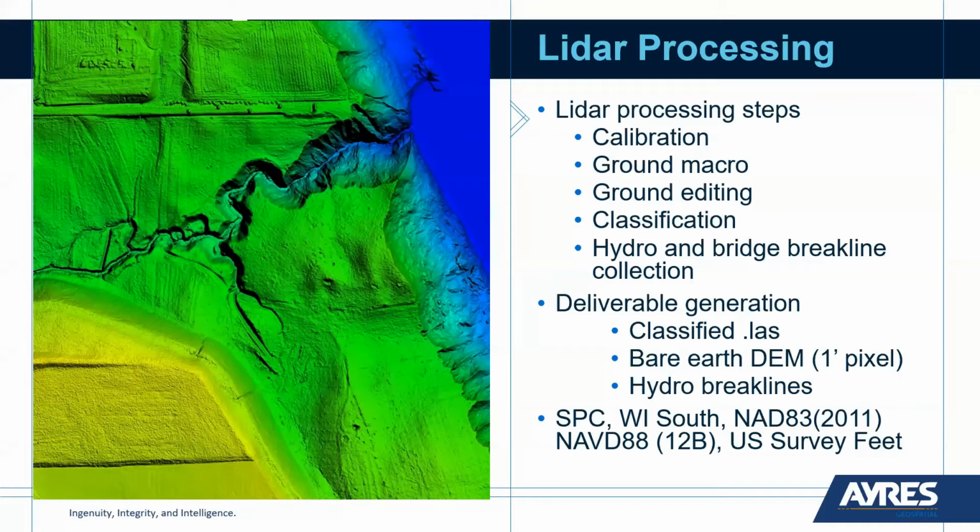Then we go into the LiDAR processing steps. Again, calibration. We take that calibrated point cloud and run an automated ground macro to determine the approximate ground locations and classify them as such. And then a very manual intensive ground editing process with our technicians, as well as a point classification process.